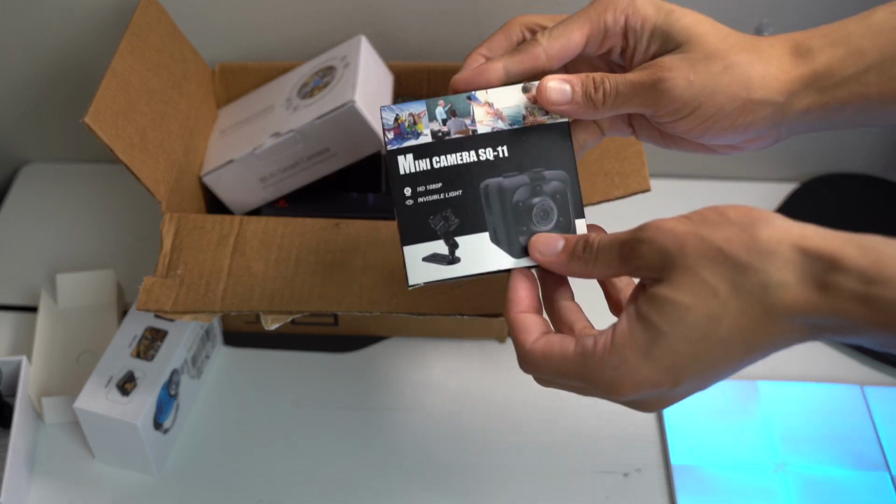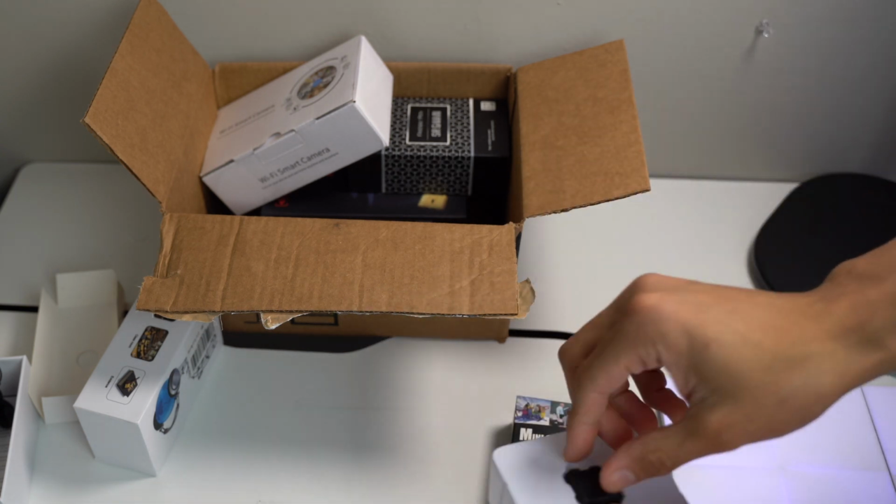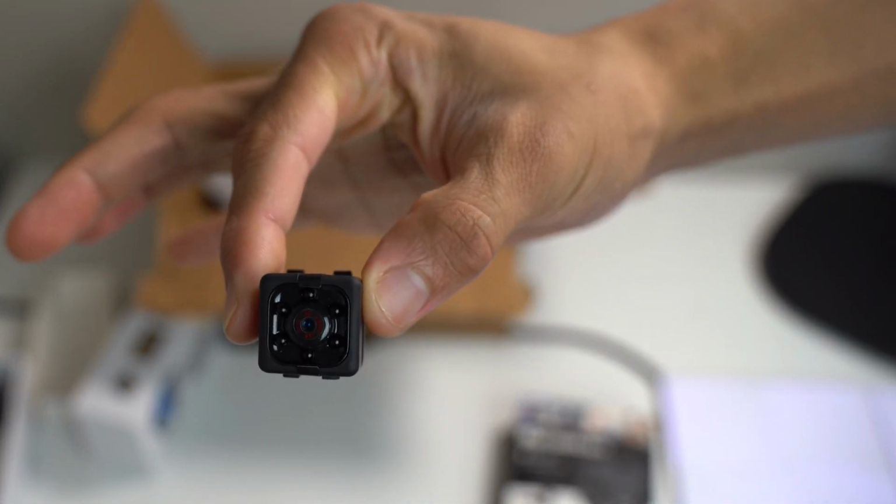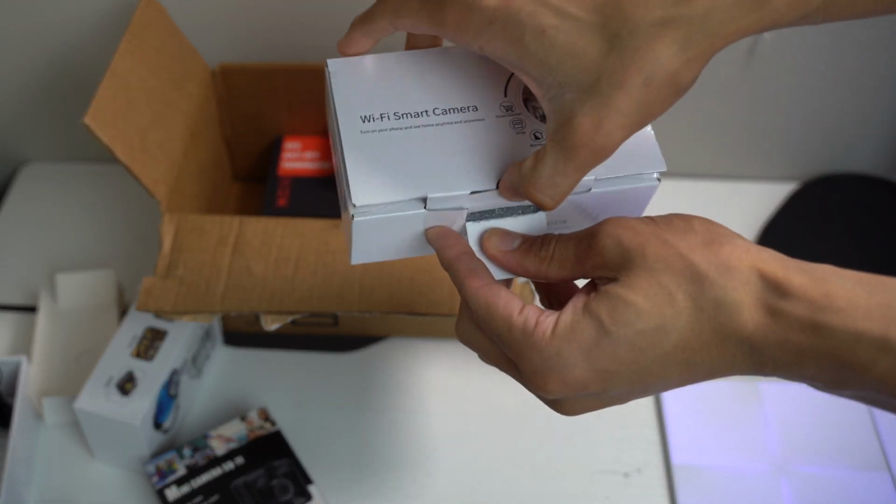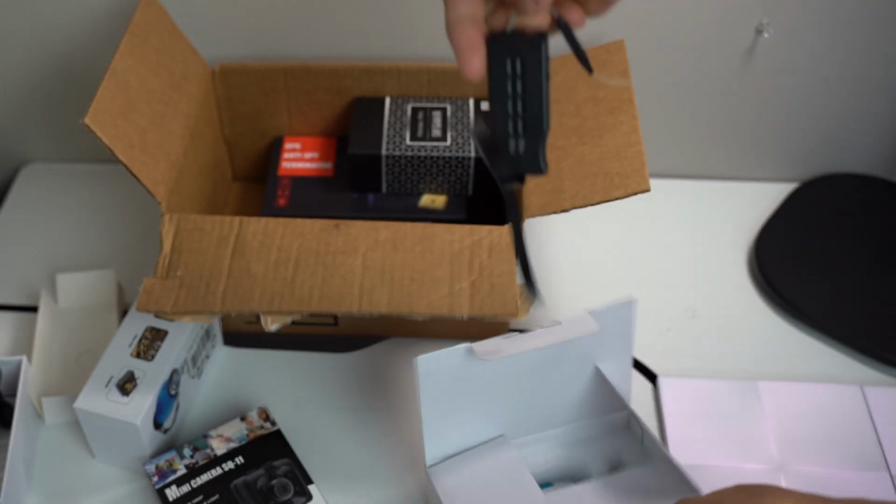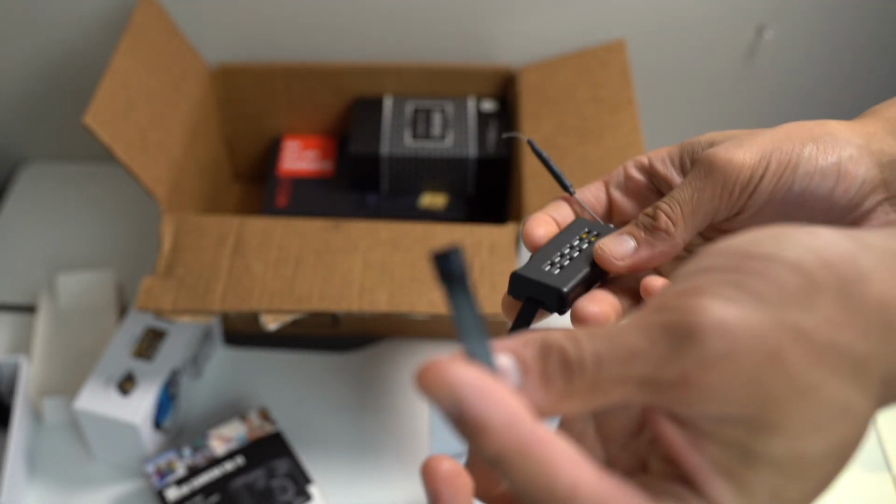We then have a mini camera. It's called the SQ11. This camera is also local. It's not a wireless camera. And it's super small. We can hide that in a lot of different places. We have a Wi-Fi smart camera. So this will have a wireless capability where it's going to connect to the internet. So that should produce a lot more heat than the other cameras. So this should be pretty much the easiest to find, hopefully. But it's also really small.